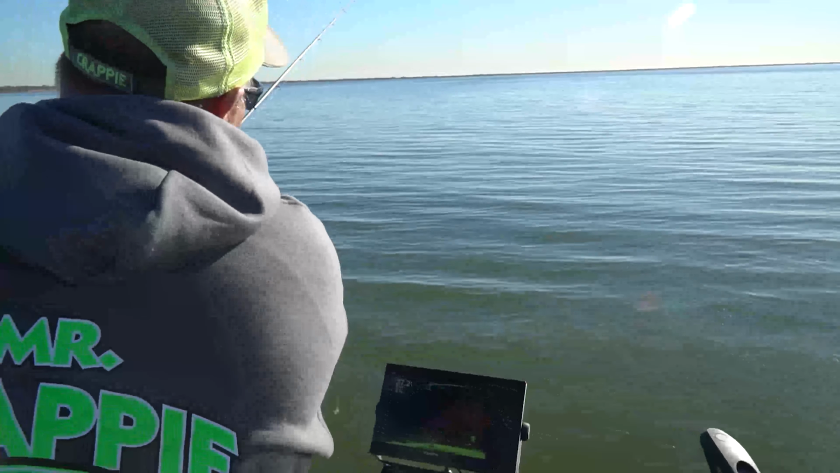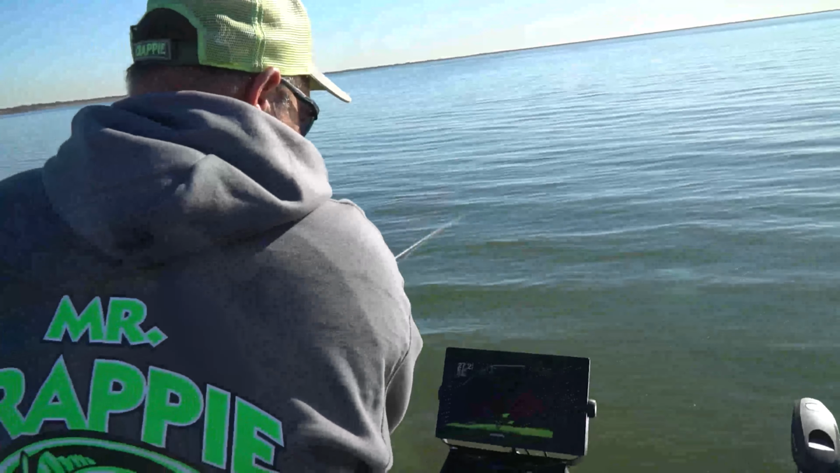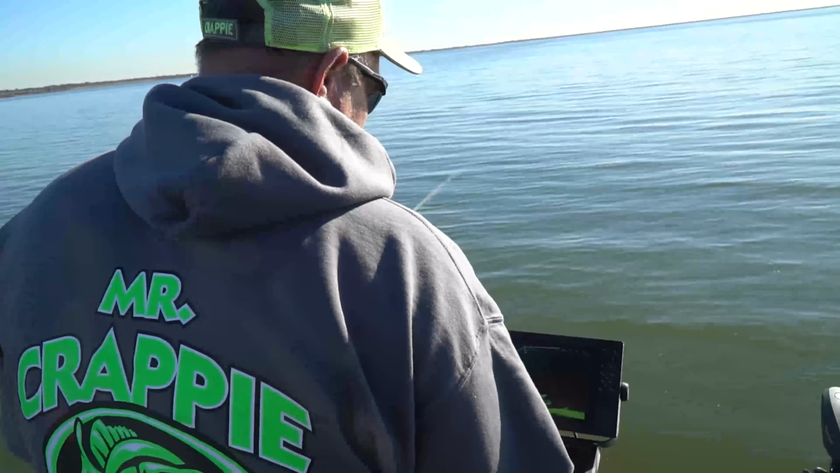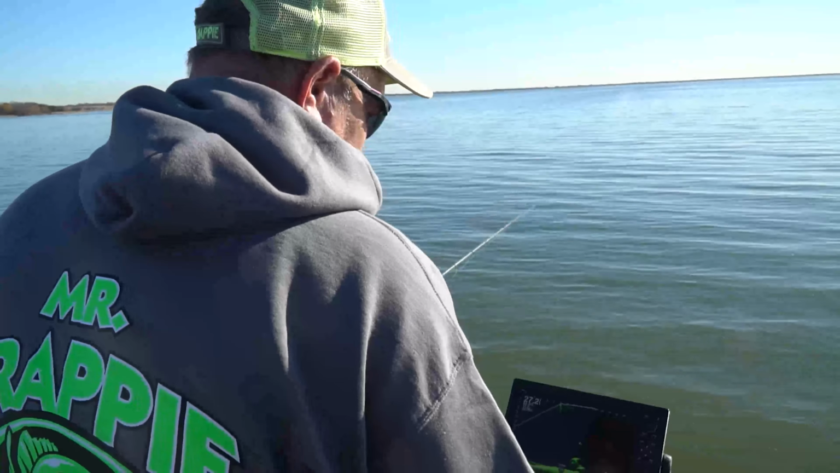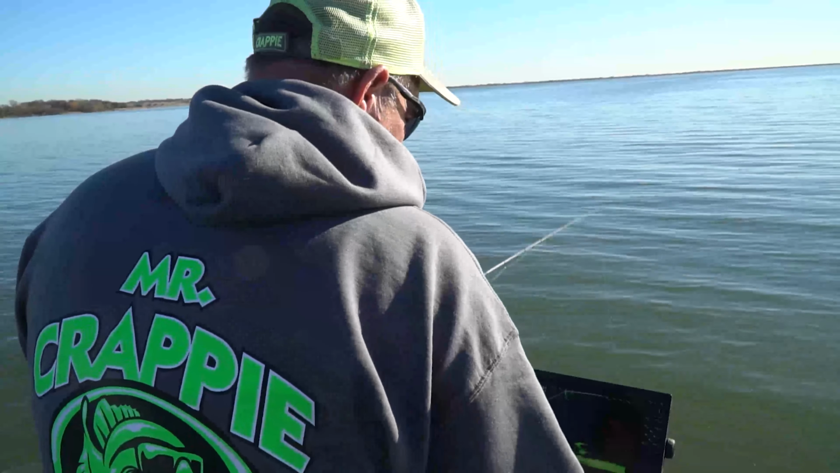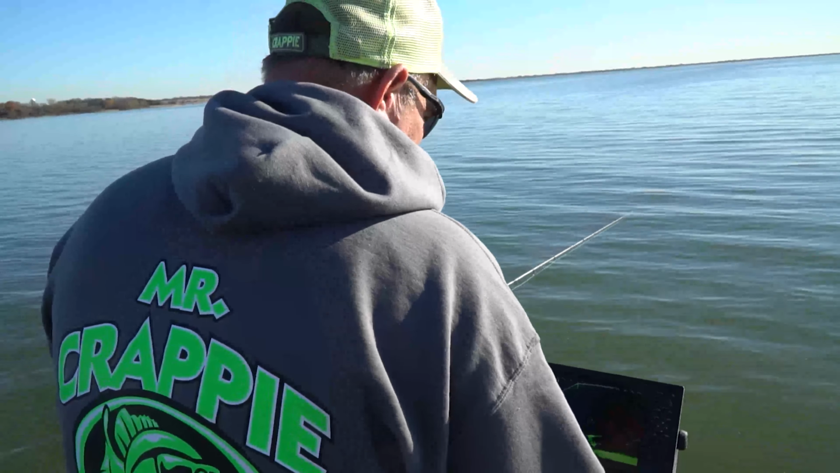Well, let's see. Usually when the fish get finicky on me, I can't get them to bite, I like to go smaller. I'll go smaller, smaller, smaller. I don't think color matters as much as the size of the bait.